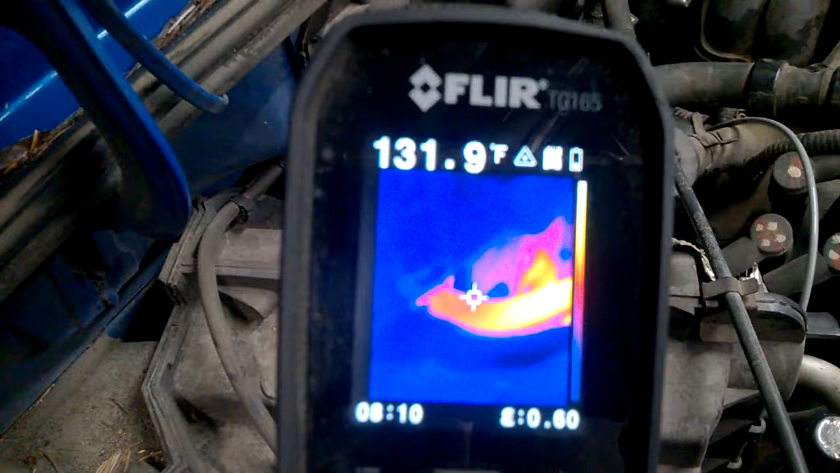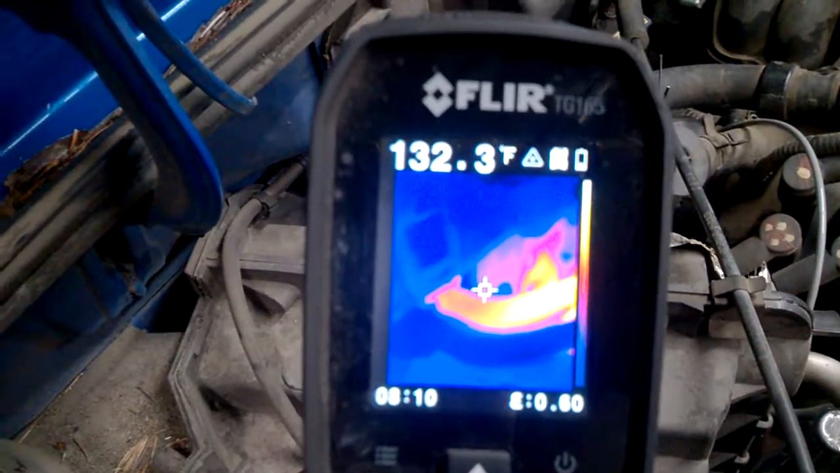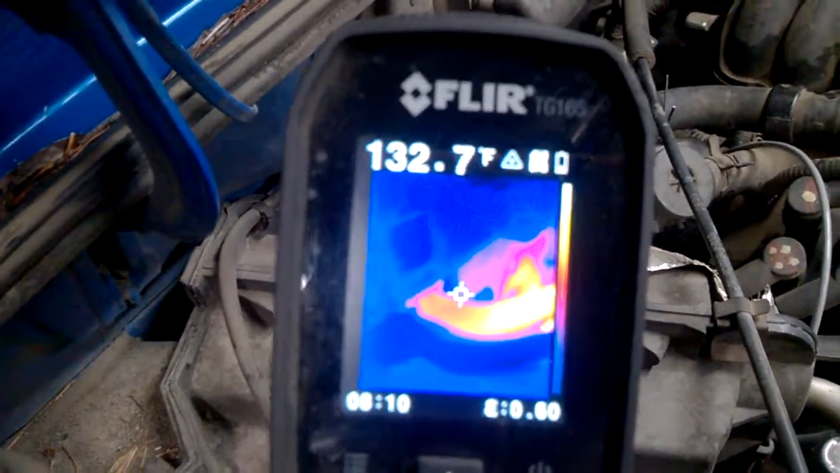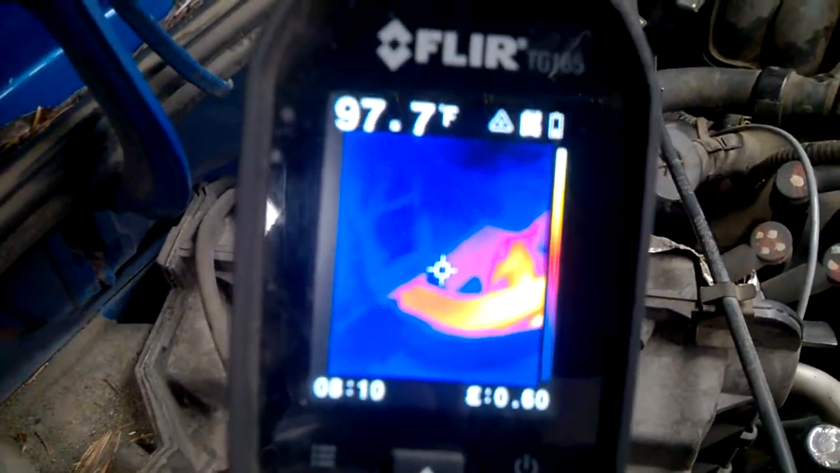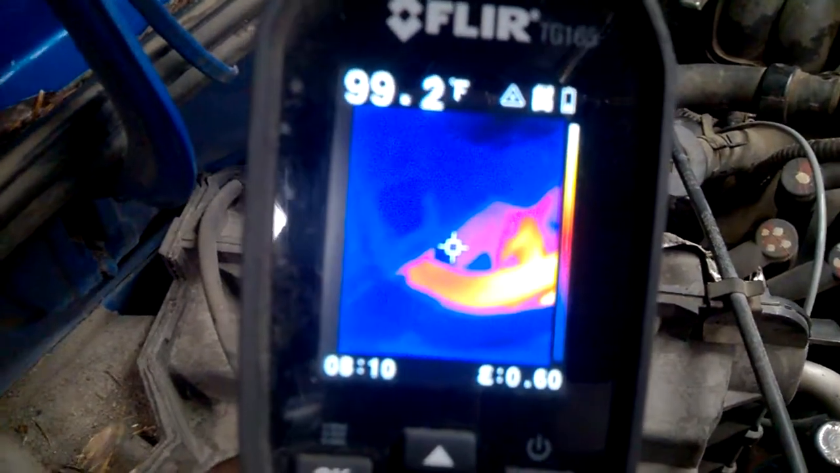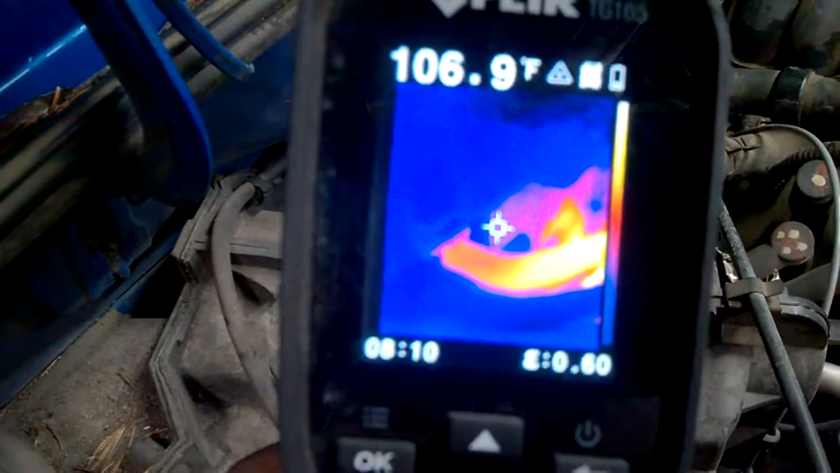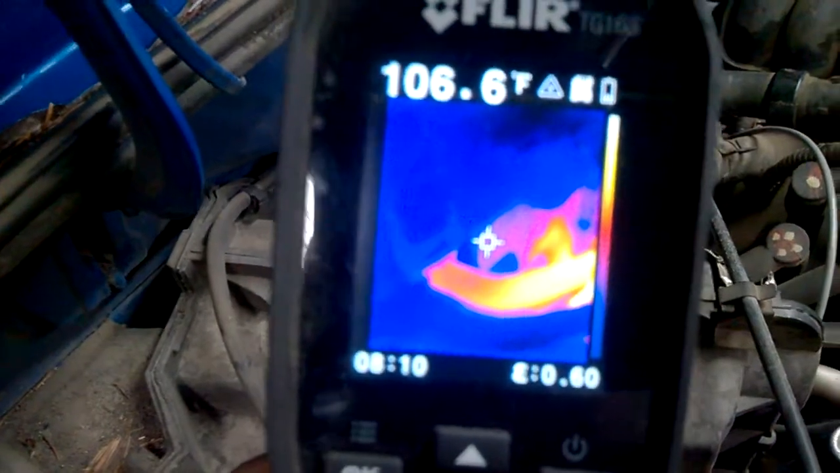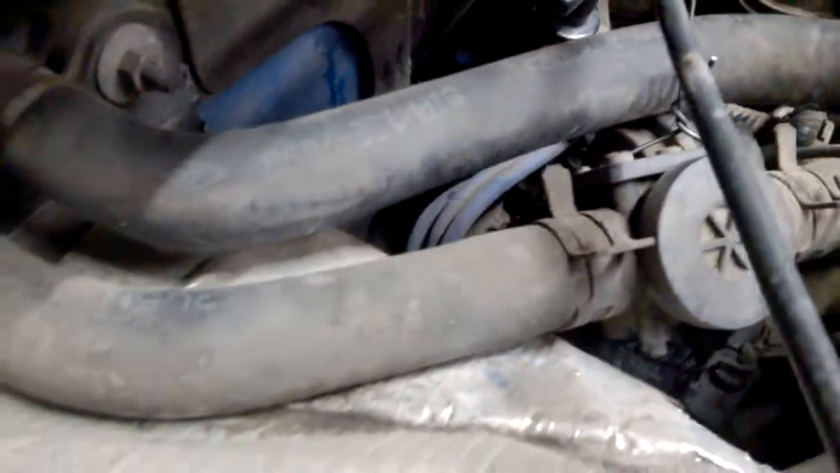But anyway, as you can see here, we're looking at the screen of the Flir heat sensor tool. I'm pointing at the heater hoses right now, and we have great flow going inside, but nothing is coming out the other side. So we know now why her heater don't work. She has a plugged heater core, and also this valve right here is not working.